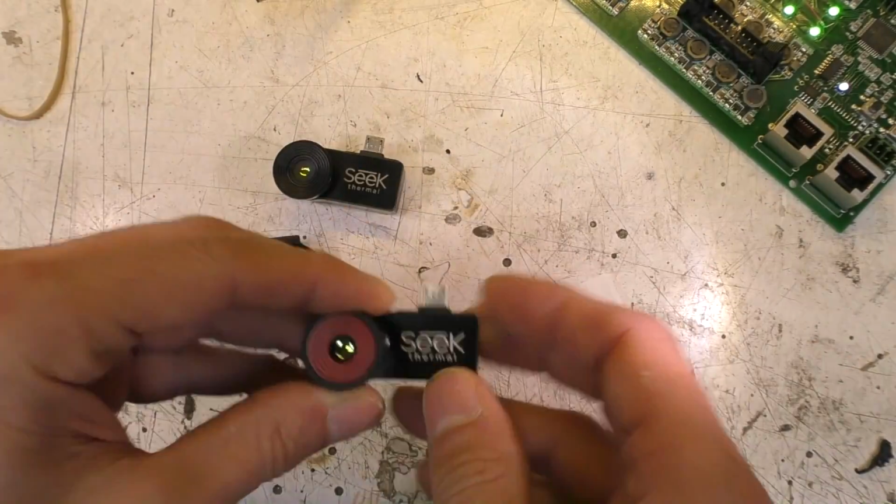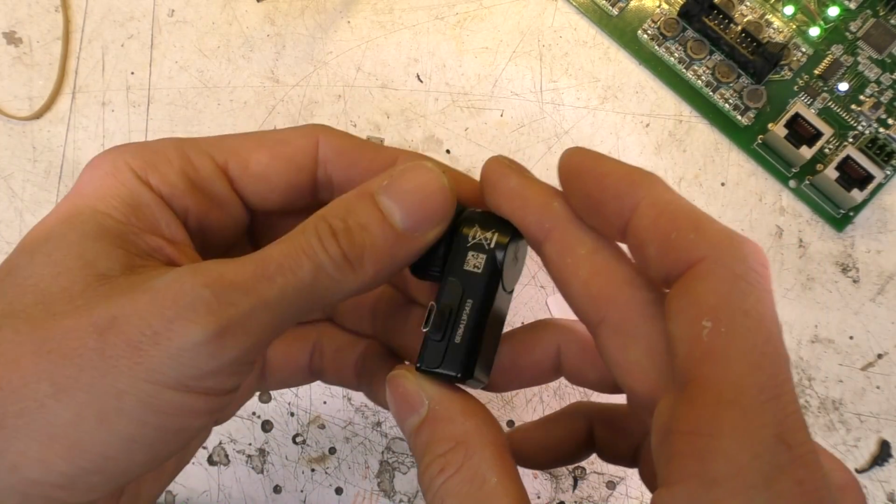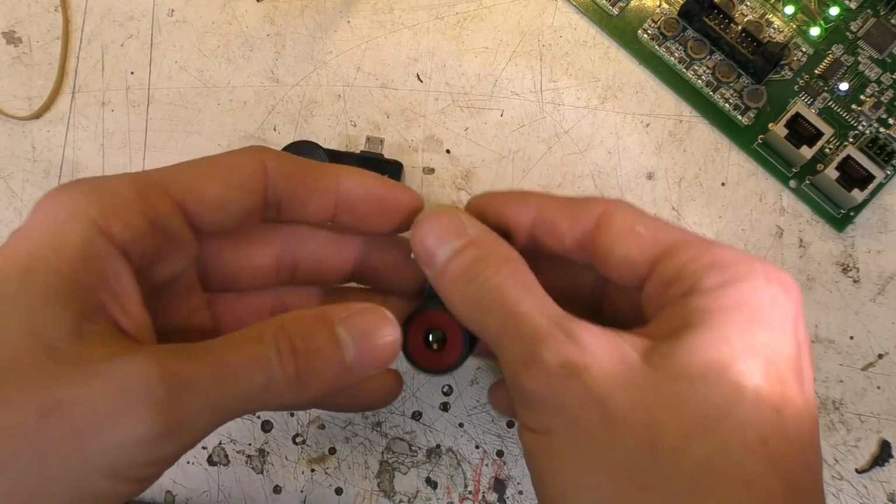The app definitely needs work. The user interface is just pretty awful, and there's no real excuse for that. That definitely needs some work, as well as minor things like dealing with phones with sockets on the top.